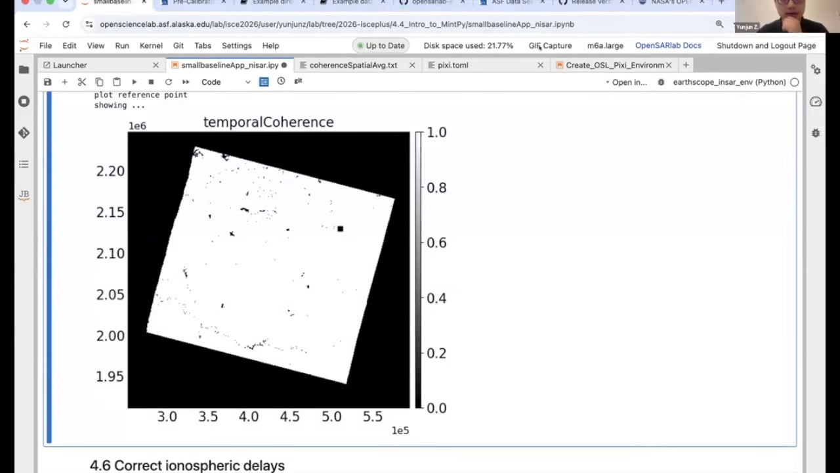Why here the temporal coherence of these NISAR products is all 1? It looks too good. It looks too good to be true, right? Is it to do with redundancy? Yes, yes. So that's the thing that I want to point out with the NISAR interferograms.